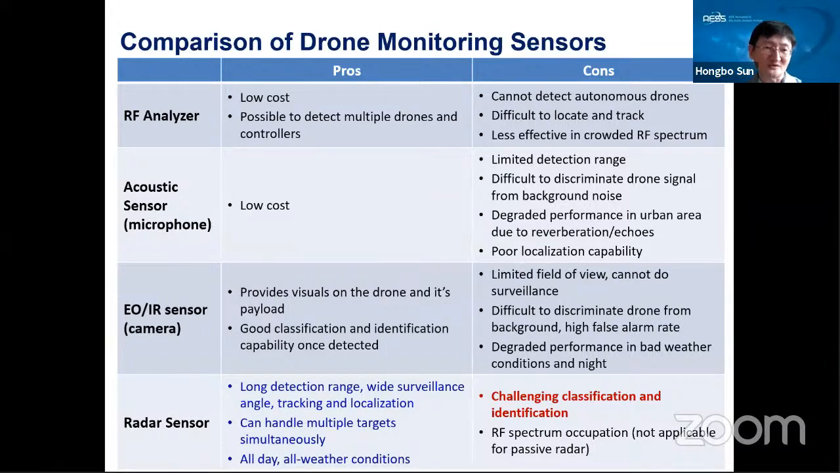Okay, next one, the EOIR sensor. The EOIR sensor has been widely used for drones because it can provide visuals of the drones and their payload. So the controller can directly see the drone and how it looks. So it has very good classification and identification capability once it's detected. But one of the main drawbacks of the EOIR sensor is that it has a very limited field of view. It cannot do surveillance for a wide area. And it's also very difficult to discriminate the drone from the background.